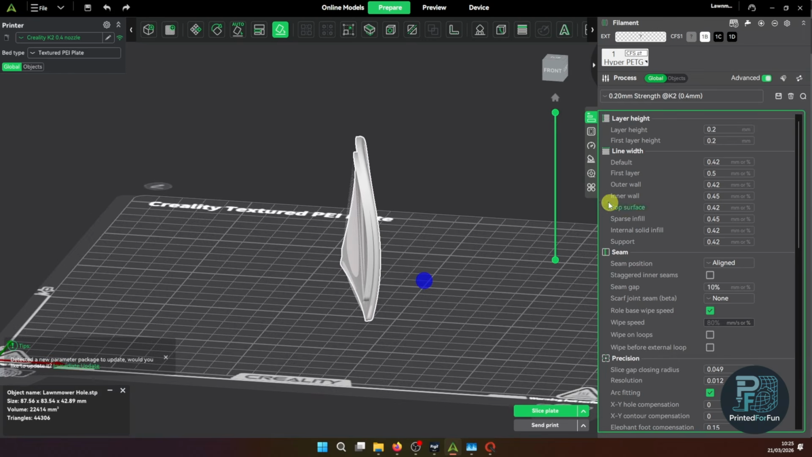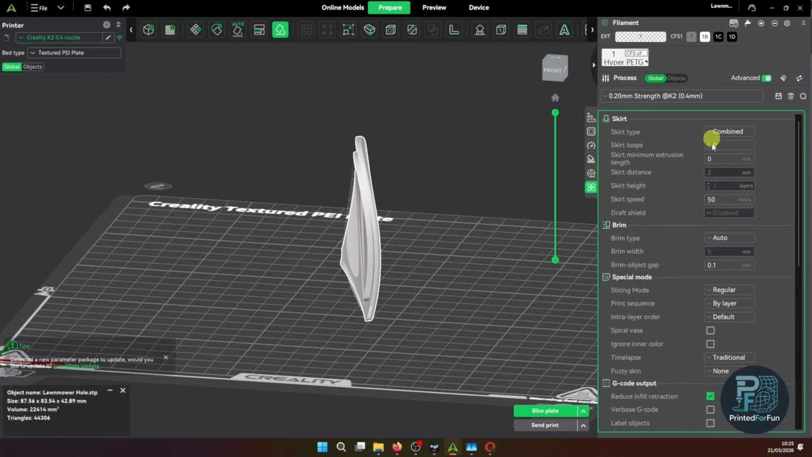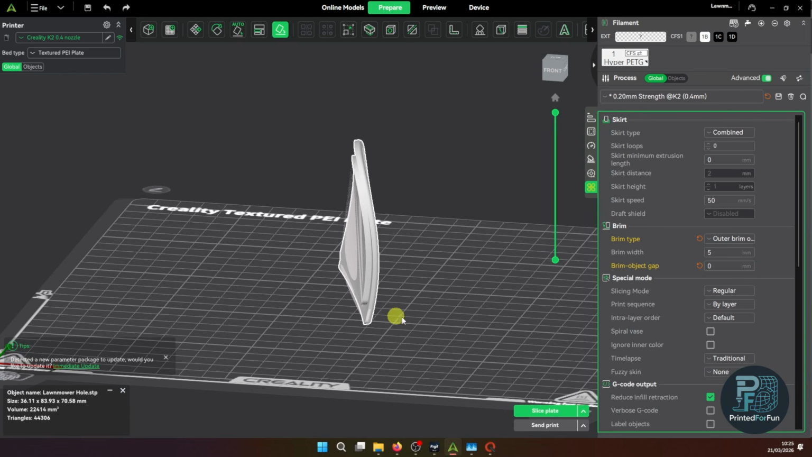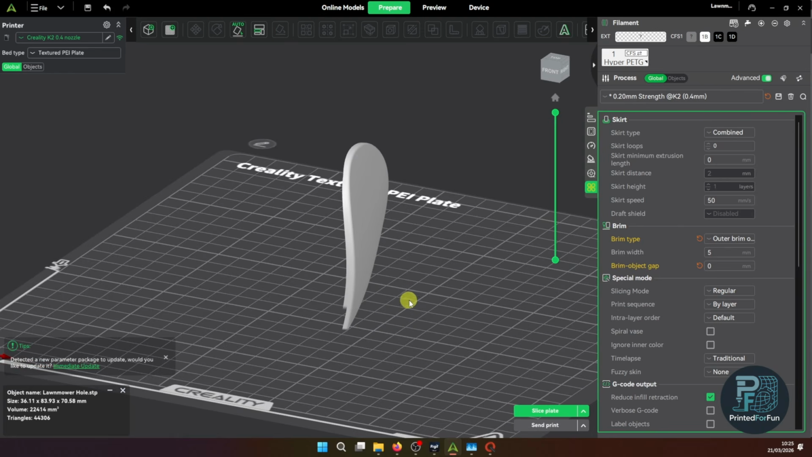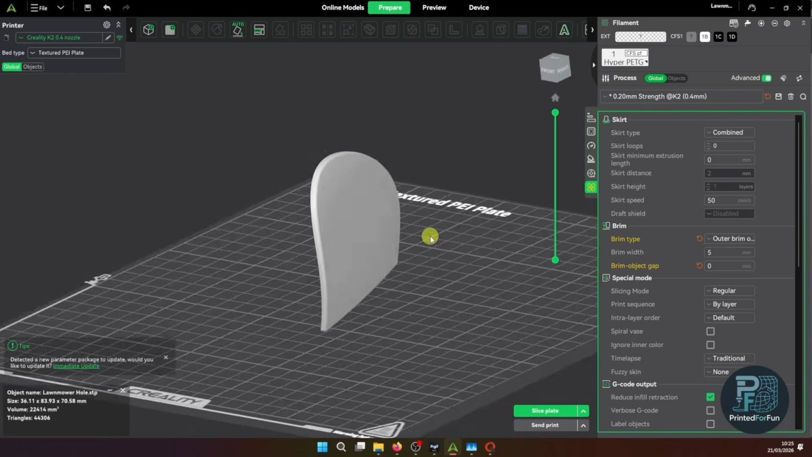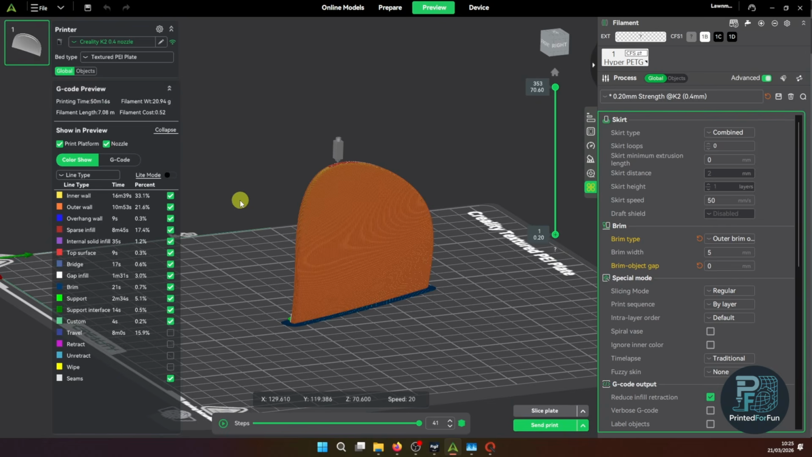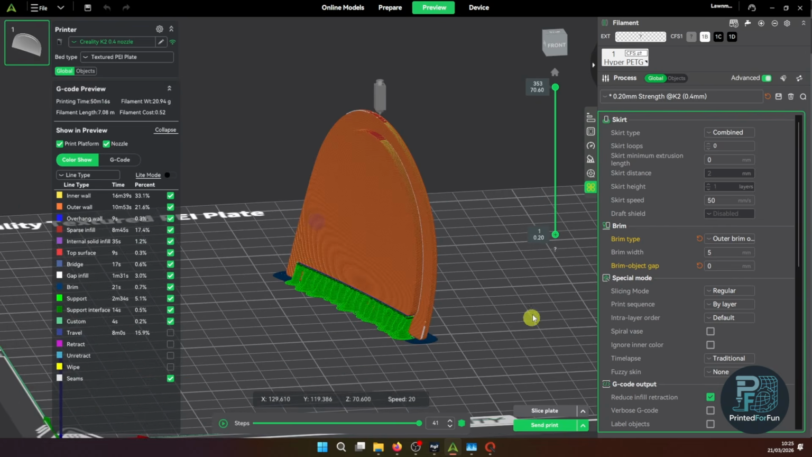What I will also make sure is I will be using an outer brim without any gap to the object. This just makes sure that the brim is really attached to the part, because this is still quite a small contact area. Let's first try out if it's slicing nicely.